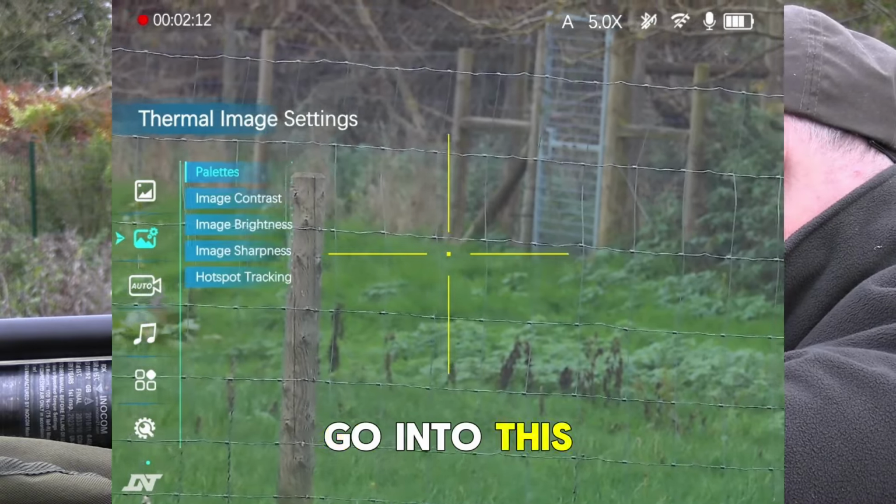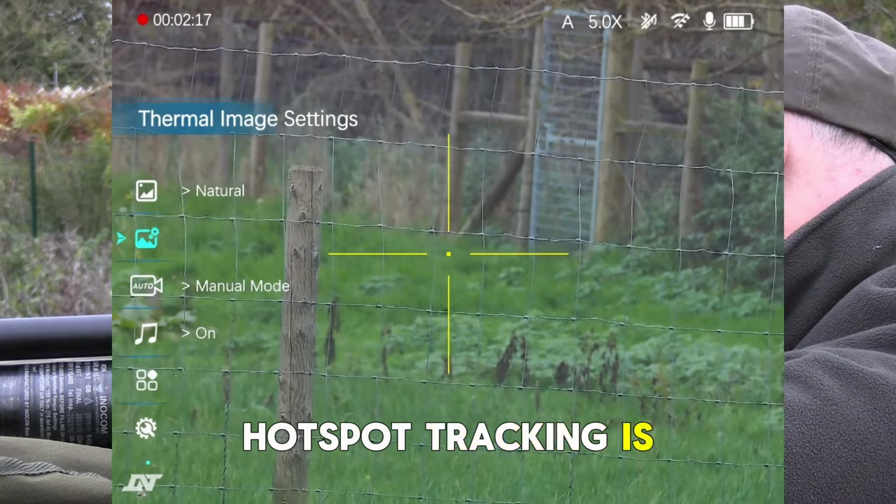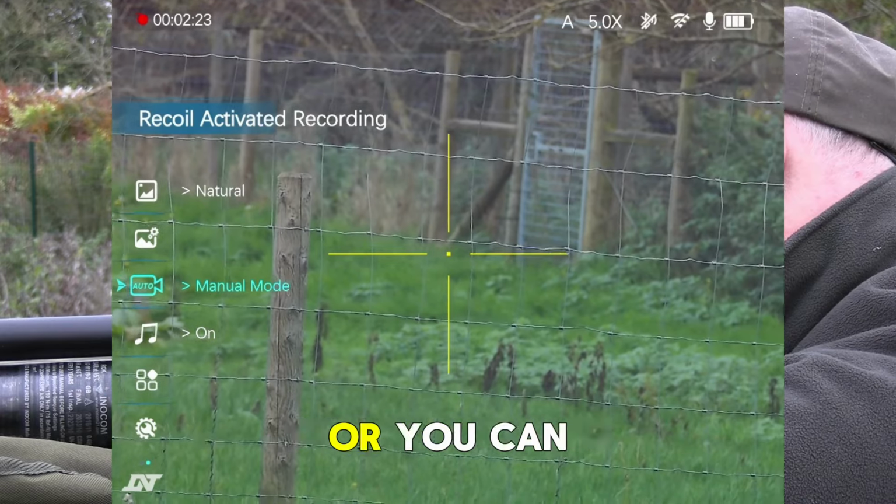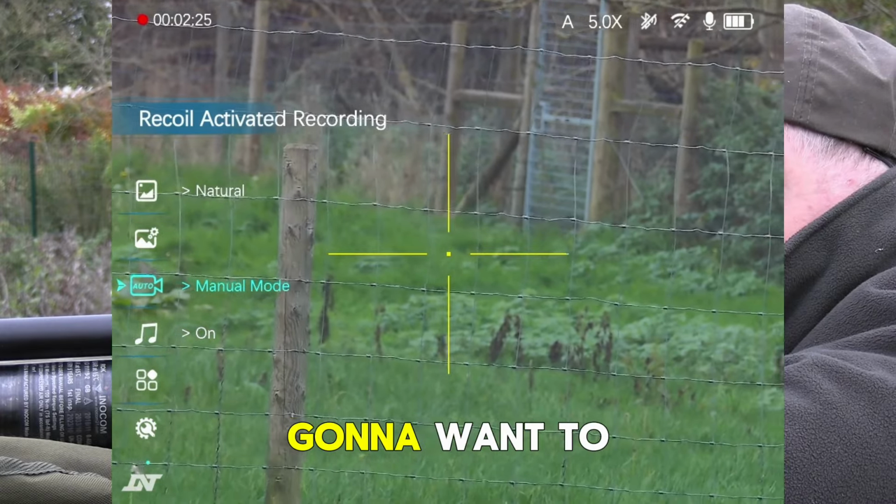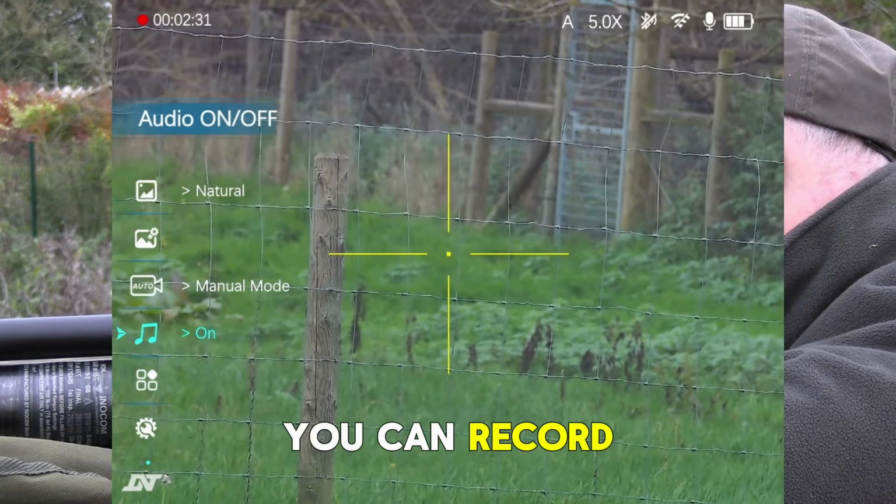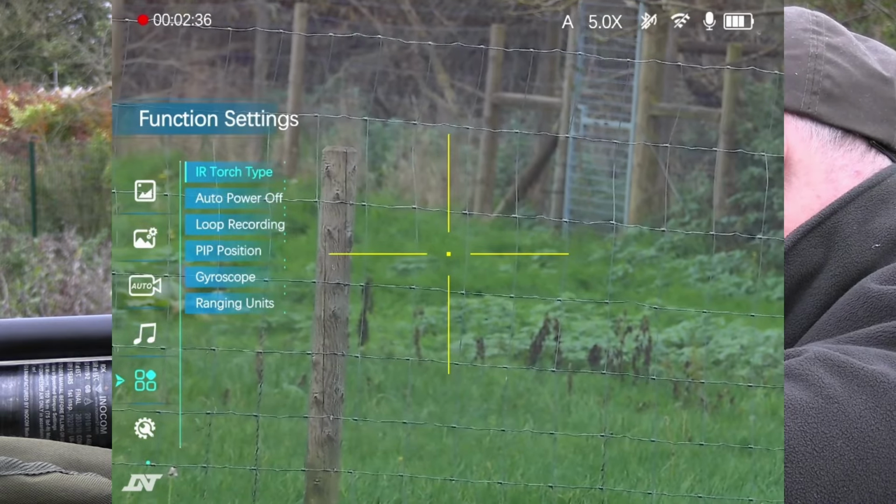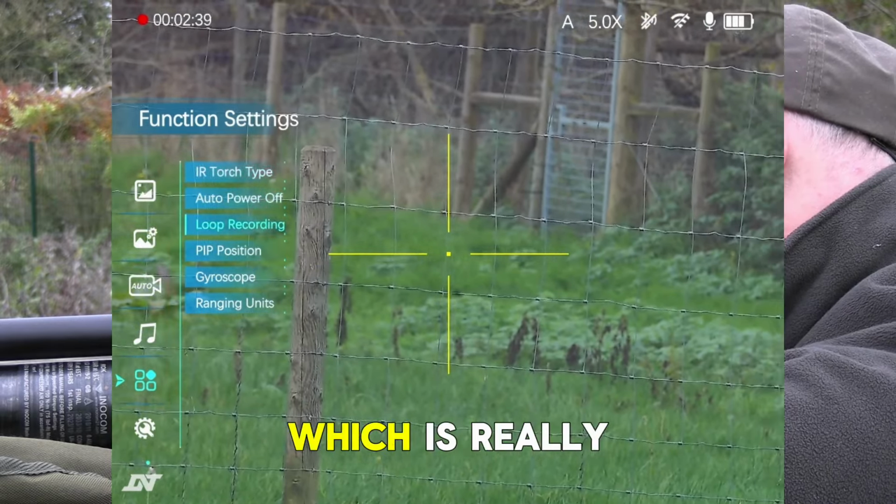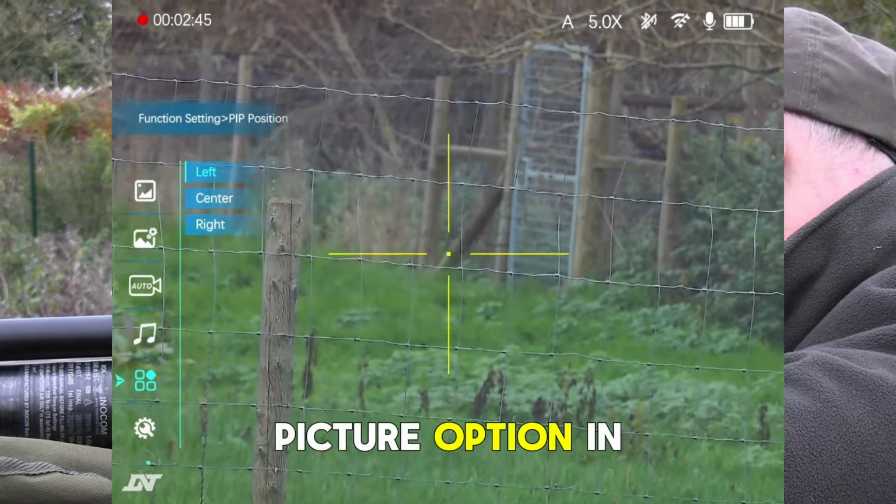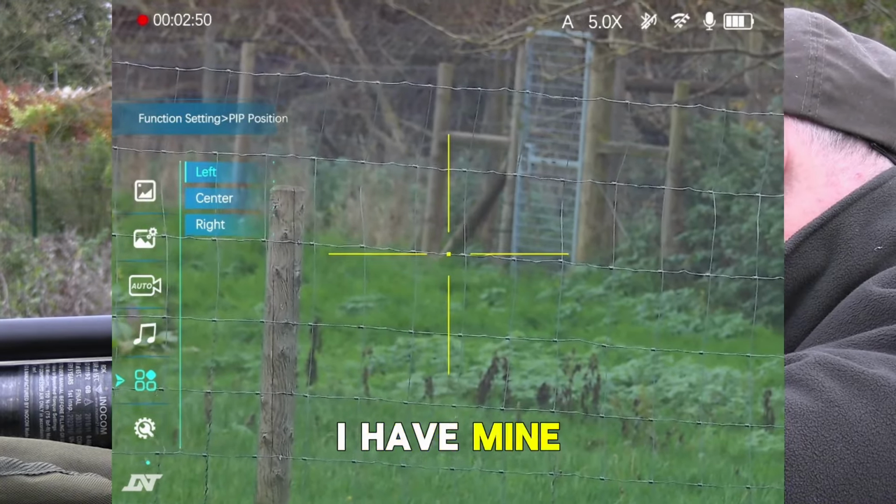Thermal image settings. So you can go into this, you can adjust contrast, brightness, image, and hotspot tracking is very useful as well. So you can either have recoil activated recording, or you can do it manually. Most airgunners are going to want to do it manually because there isn't enough recoil. Sound, obviously you can record sound on or off. You also then get more function settings, including pip position, which is really useful. So you can choose if you want your picture-in-picture option in the top left, the centre, or the top right of your screen. I have mine set for top left.